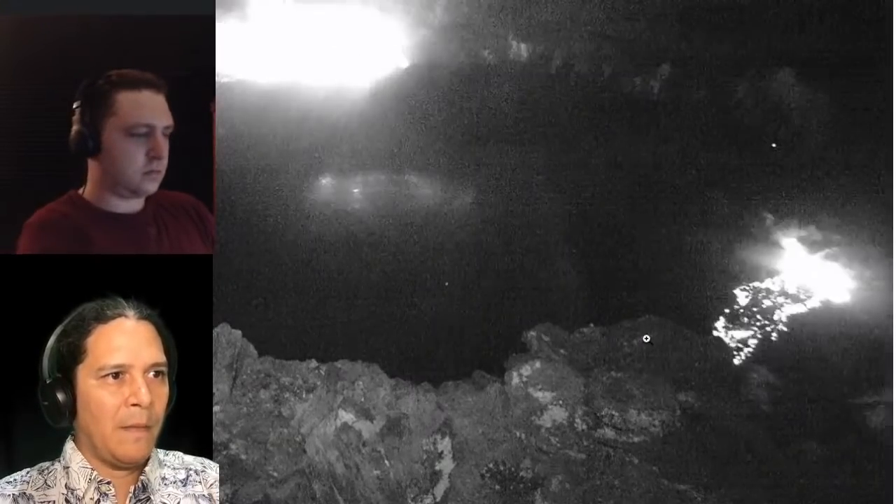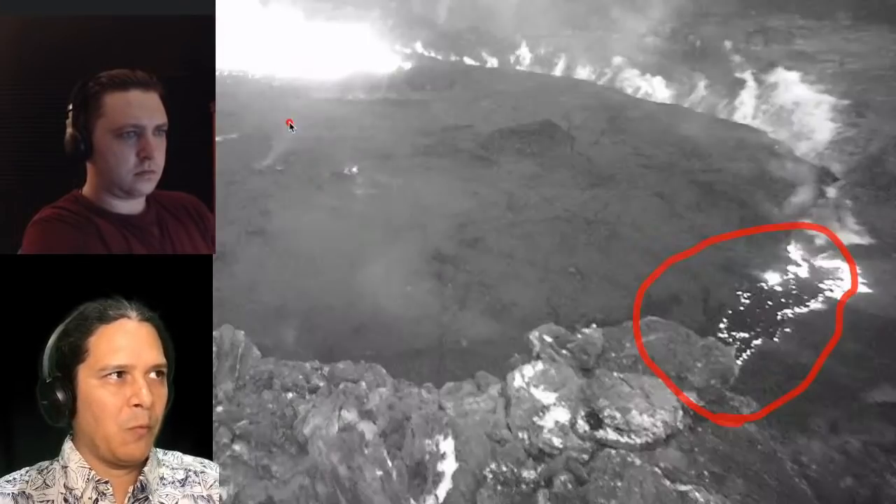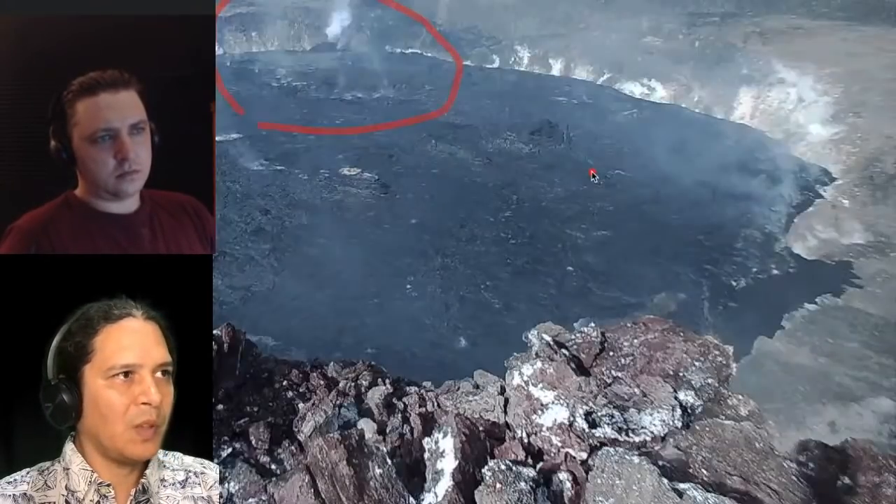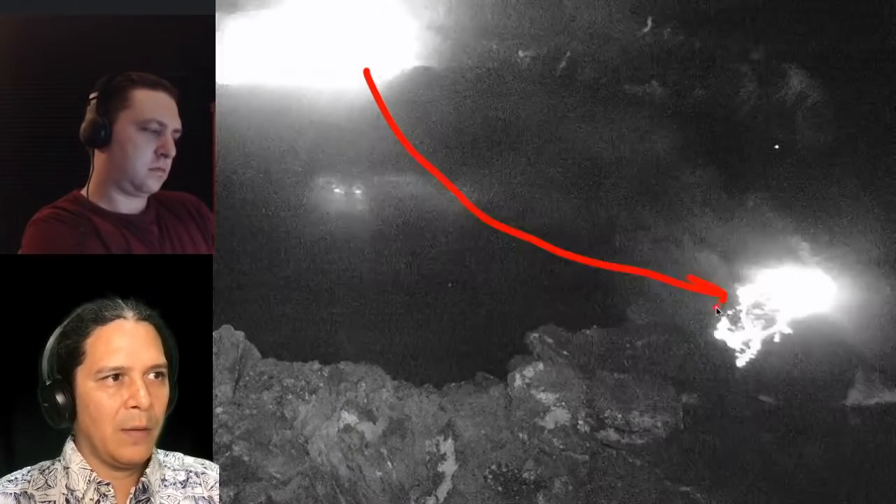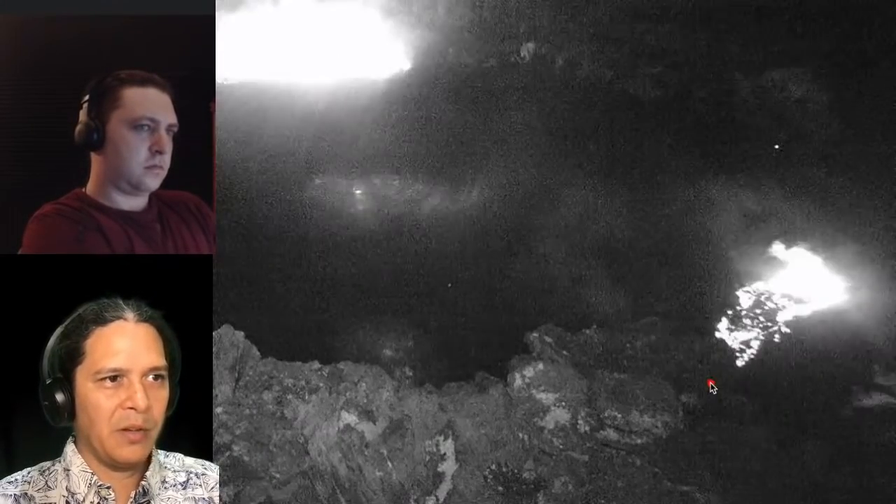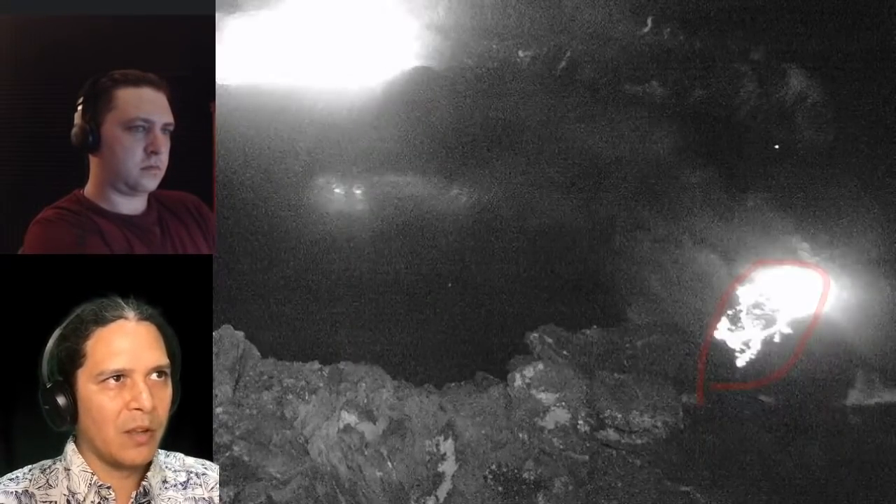Let me zoom it out so you can see what we're looking at here. There is that area we just zoomed into right in here, with the west vent up here in this far upper corner. So we're at the far end, right? And you can see the lava is going underneath the crust all the way. And you can see new cracks and new glow emerging at other places through here to actually pop out on the edge here and flow over onto that lowest down-drop block.